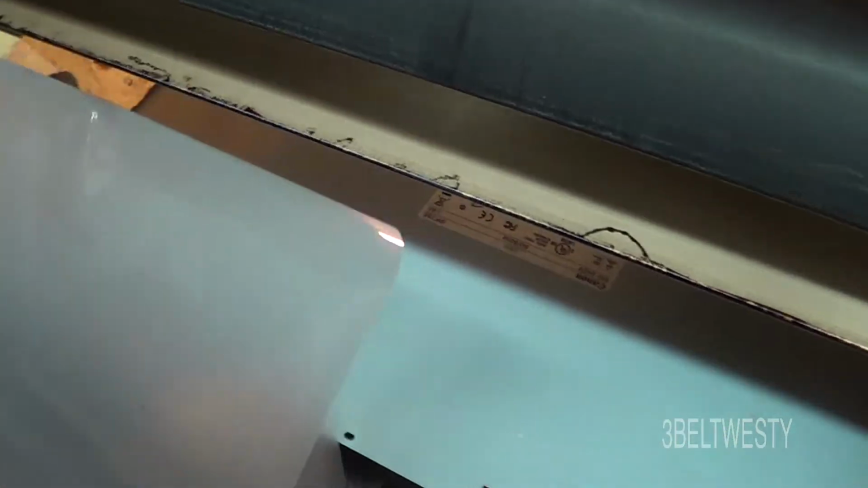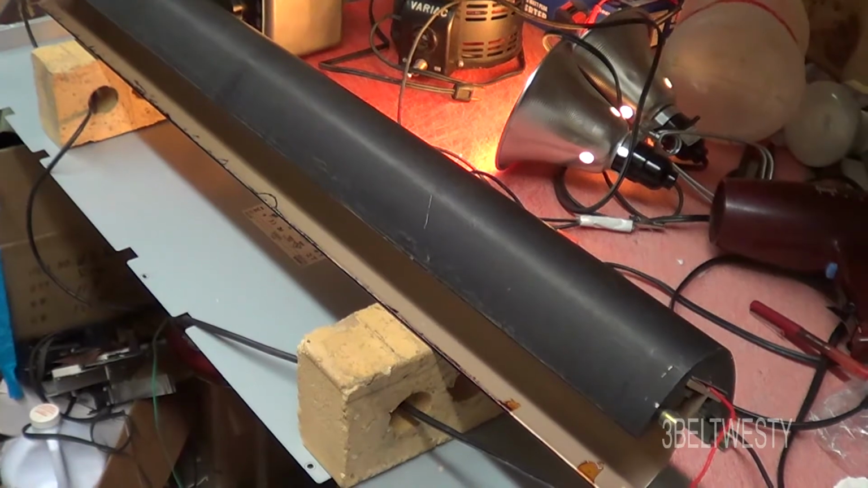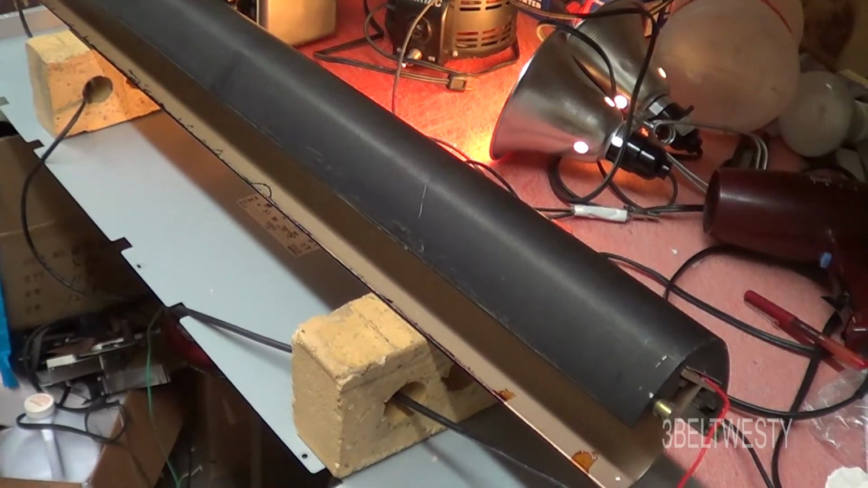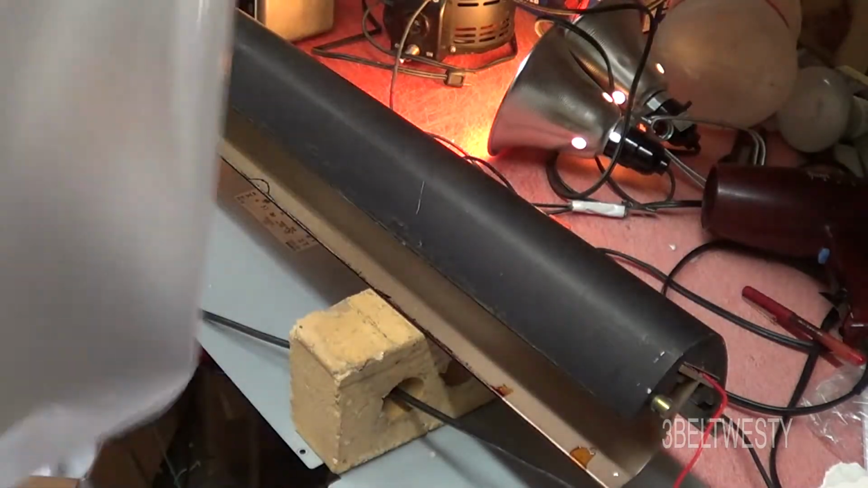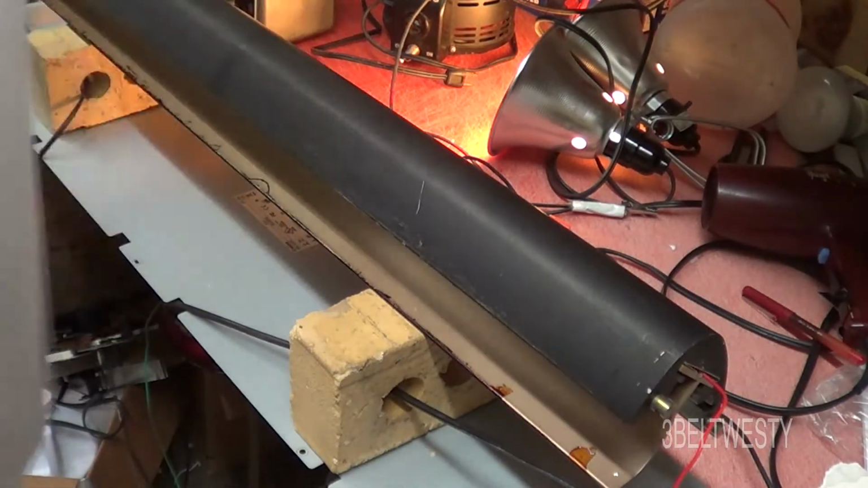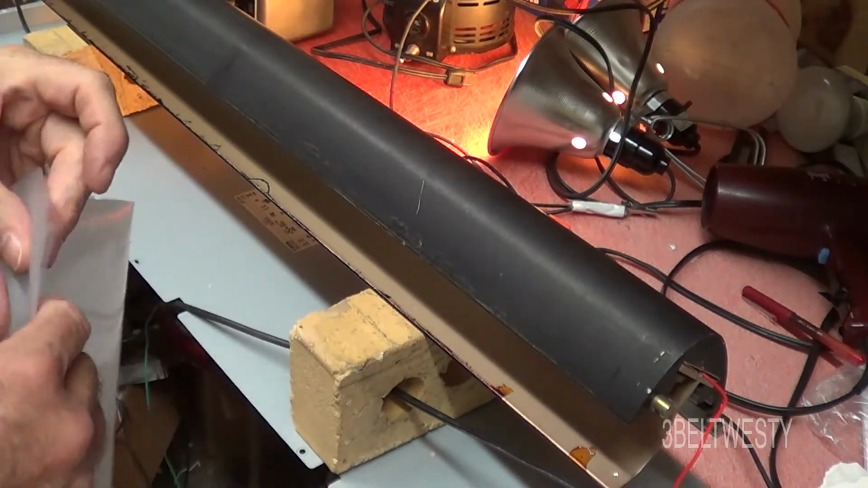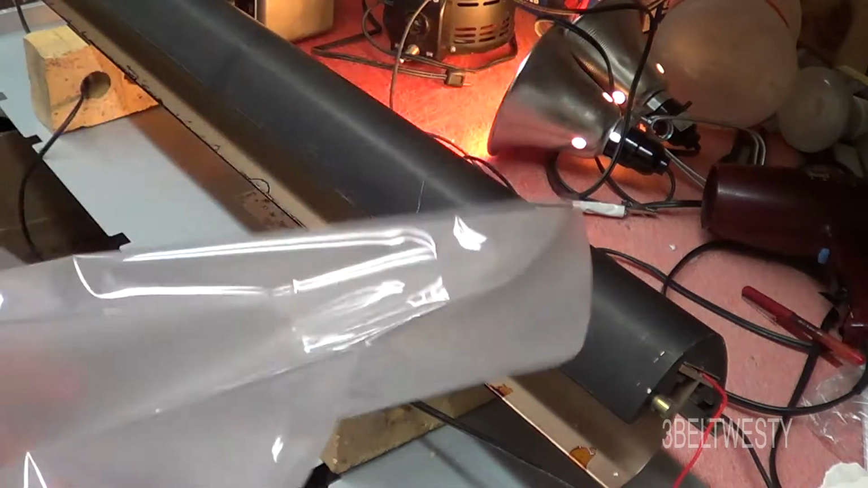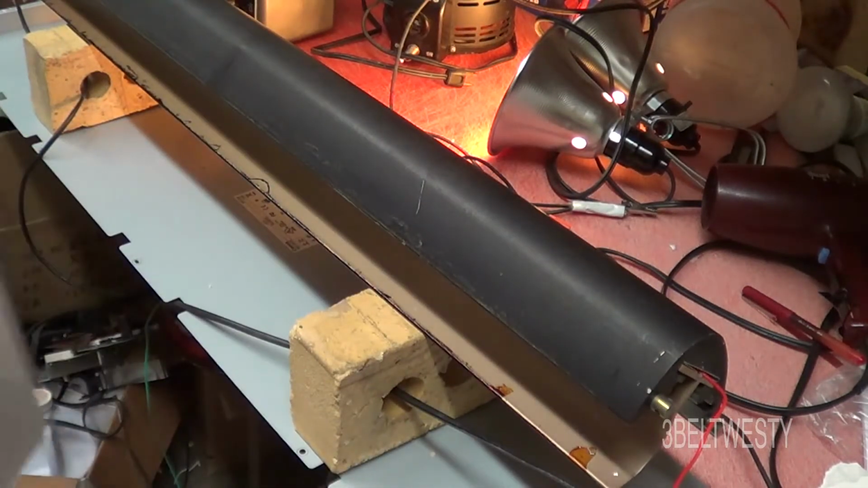I'm going to turn this off and do it again. Okay, there's the shoe. Getting up there in the heat. Take some lamination film. Usually the shiny side touches the shoes, so I'm going to put the non-shiny sides together just to show how it bonds.